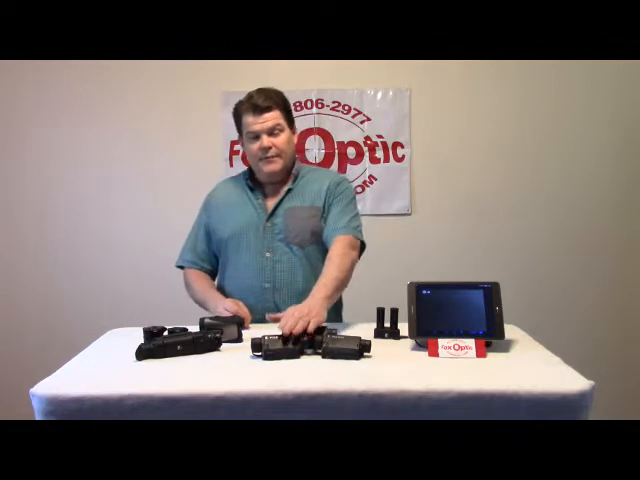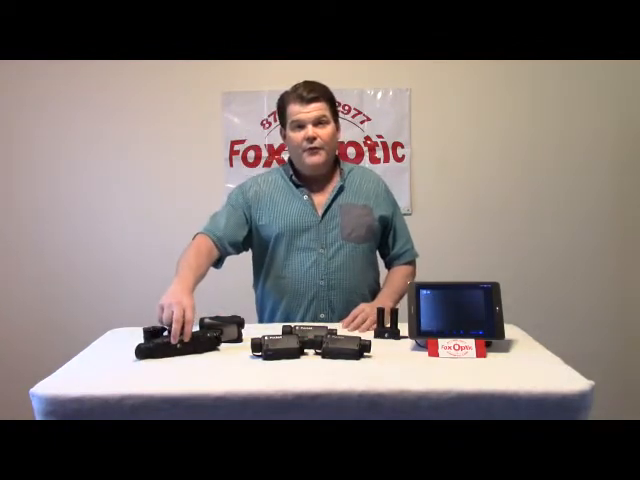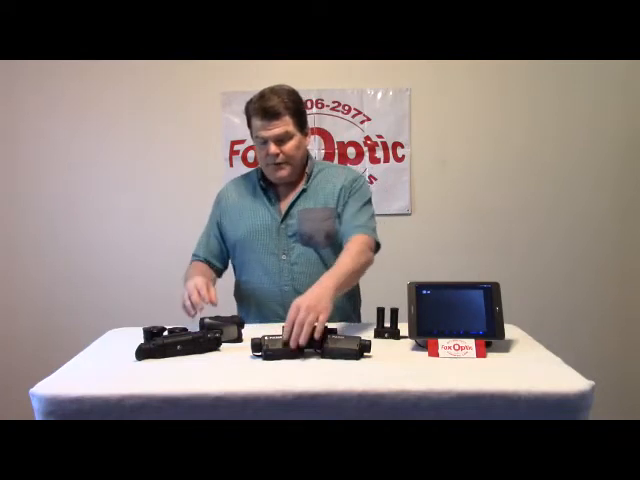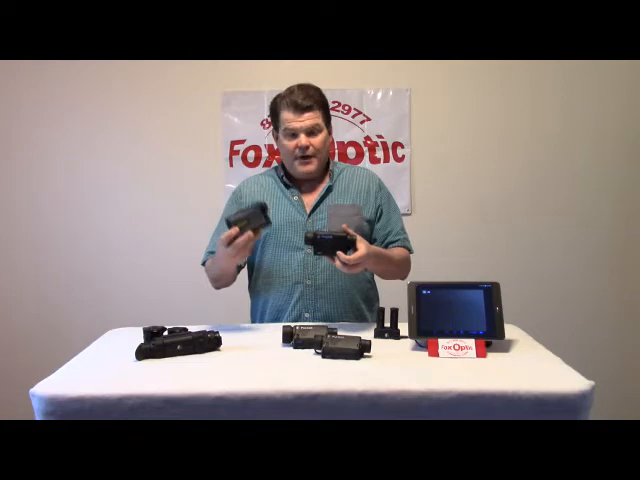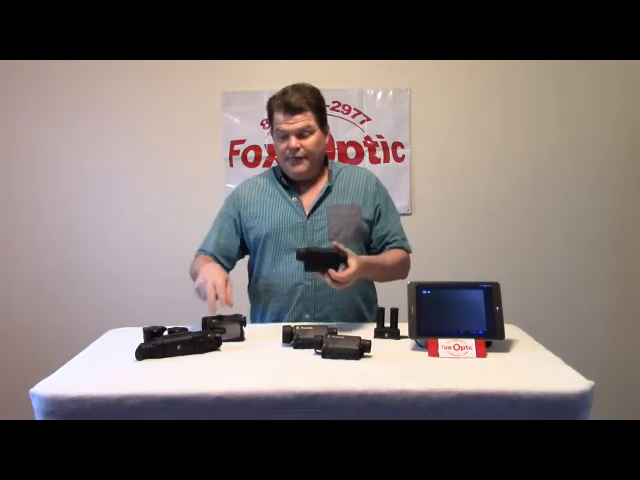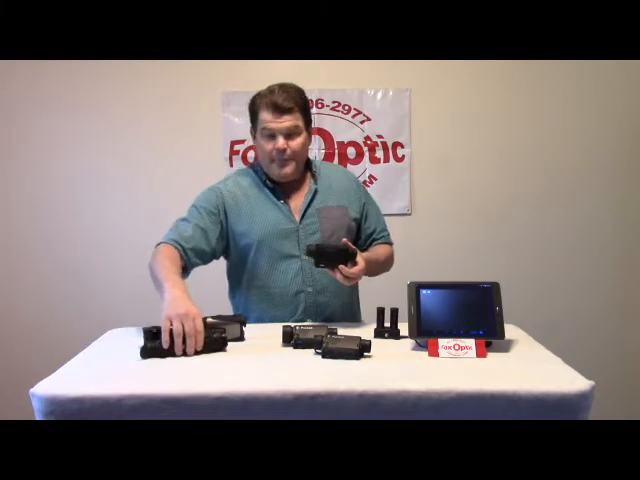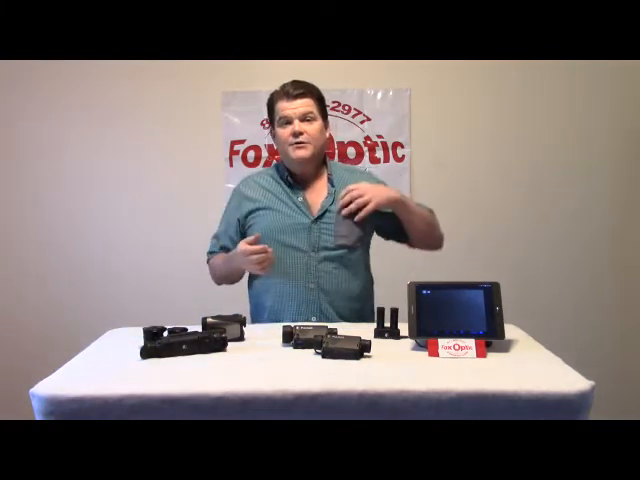Essentially the XMs are going to be a smaller, more compact version of what we've had out before, which was the Helion. They're, in my opinion, obviously much smaller. That's what I'm showing here for comparison. This is a Nikon Rifle Hunter 1000 rangefinder, so you can see the size difference versus the Helion. Obviously they've made the device much more compact. We went from basically a mid-size monocular to where now the thing will easily fit in a shirt pocket.